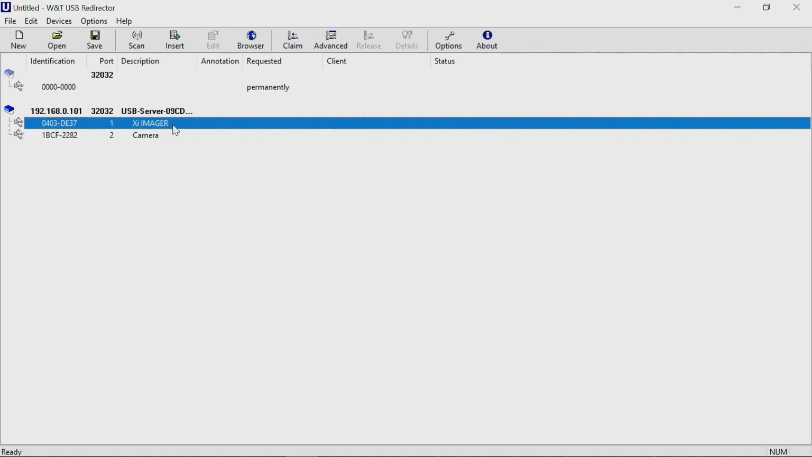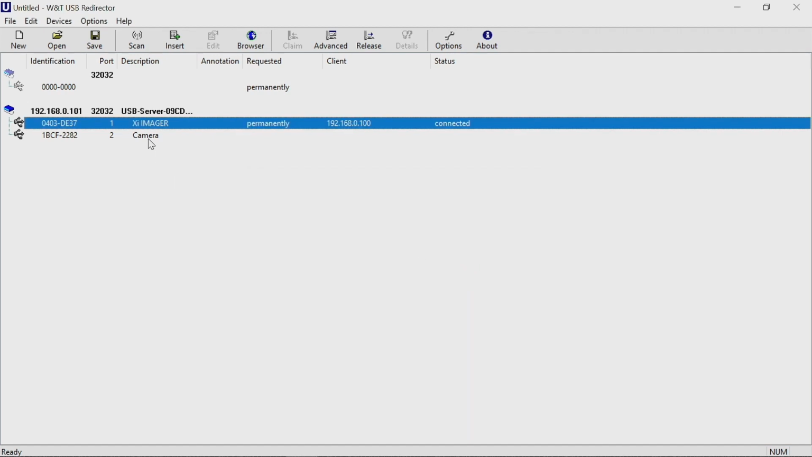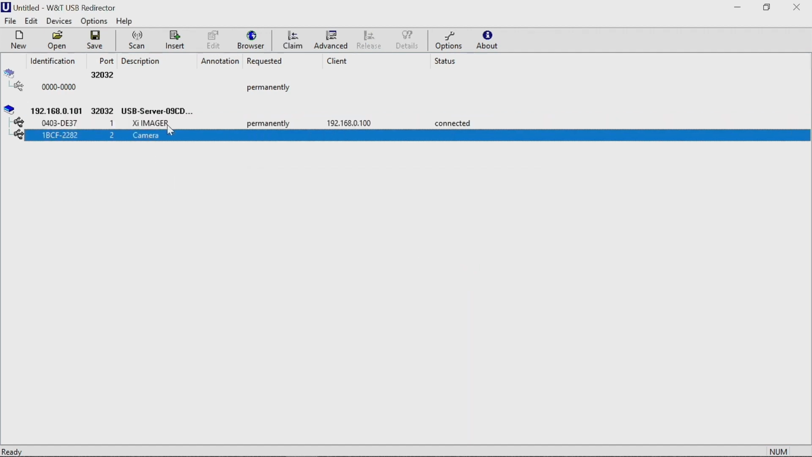Mark the line which shows you the XI imager and click on Claim and Advanced. Now you will see the question when and how long you want to use the device. Mark the item Permanent and click OK. Repeat this step also for the visual camera.